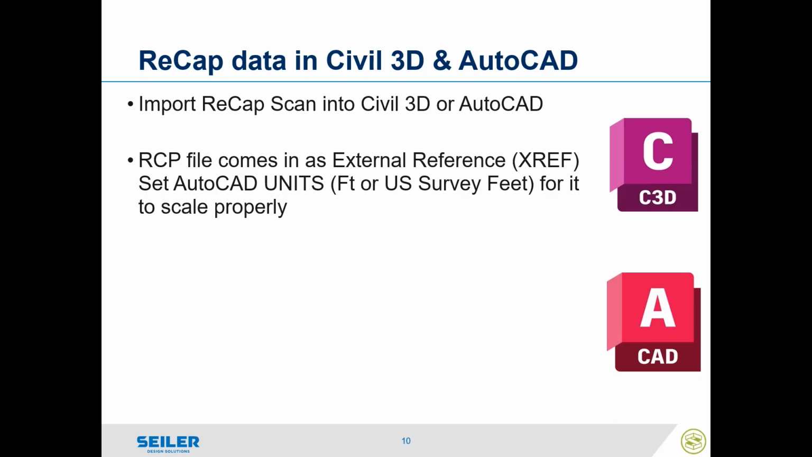The RCP file comes in as an external XREF file, which means in order for it to scale properly, you must set your AutoCAD units using the units command. You can set your Civil 3D coordinate system as you normally would, but it has no effect on the point cloud, only the AutoCAD unit system. So I get complaints of people saying, hey, my ReCap point cloud doesn't come into Civil 3D properly. It's because they didn't set their AutoCAD units. Feet in AutoCAD is international feet by default. You must select US survey feet if you want that to be converted from meters properly.